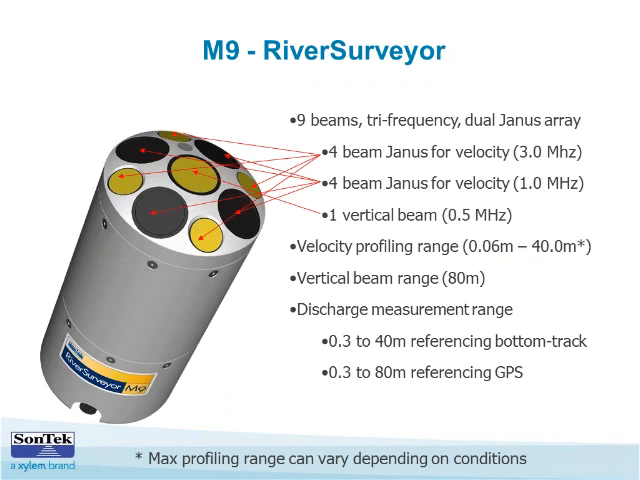So just to touch base and get everyone caught up with what exactly the M9 is doing when they're using it for river discharge. It has 9 acoustic beams on it, and these are the beams that are measuring the Doppler shift of the water while it's moving. There's one set of high-frequency beams for shallow water.